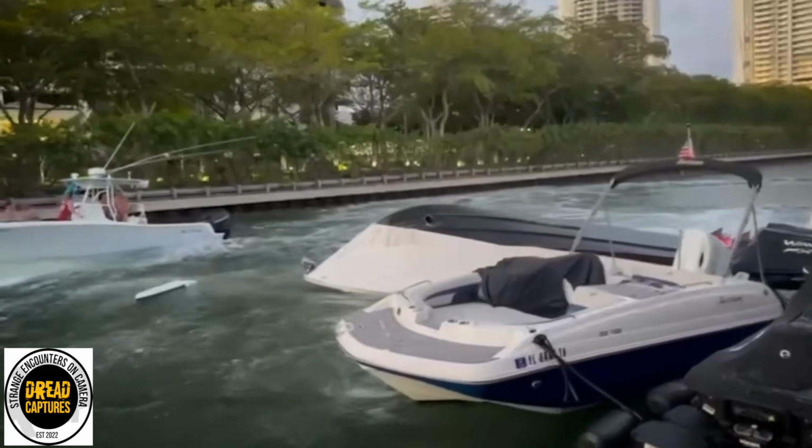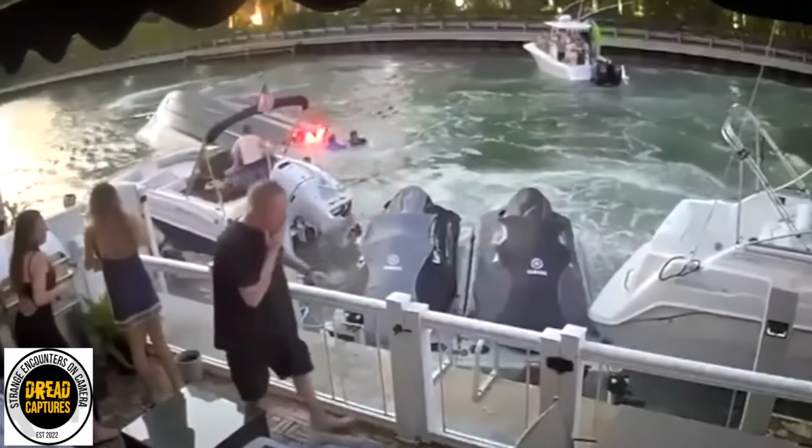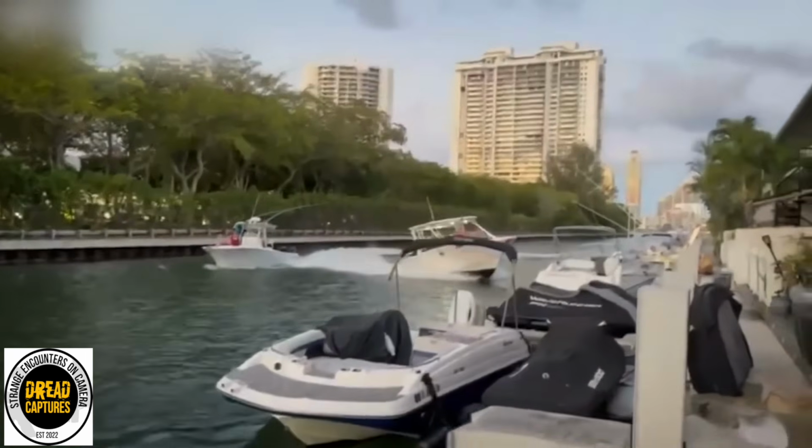This kid saw his chance to go fast and he took it. Unfortunately, it could have easily turned deadly. Incredibly, no one was seriously injured despite the violent impact and the boat flipping over.